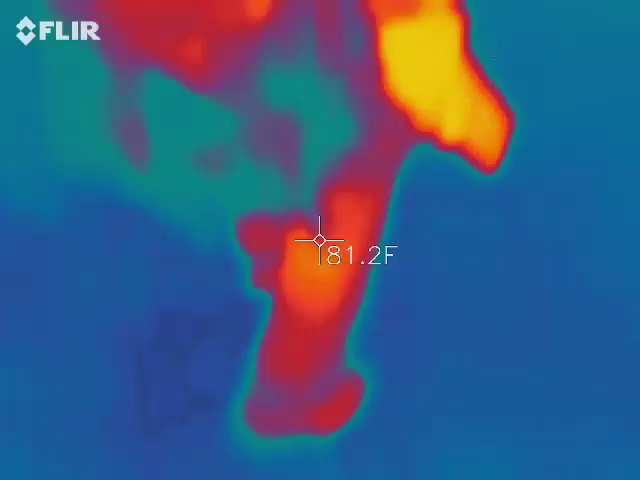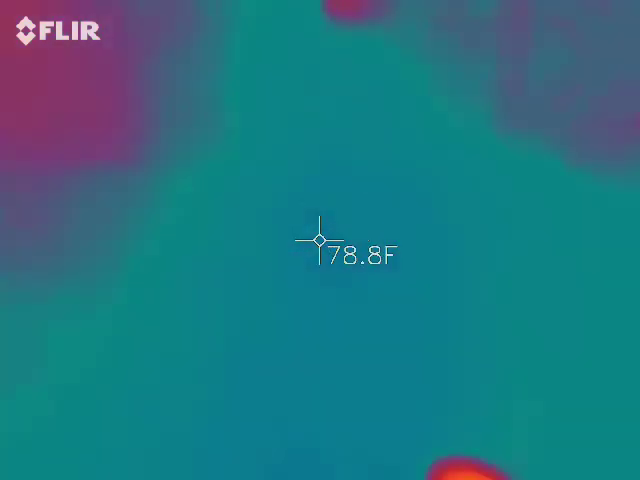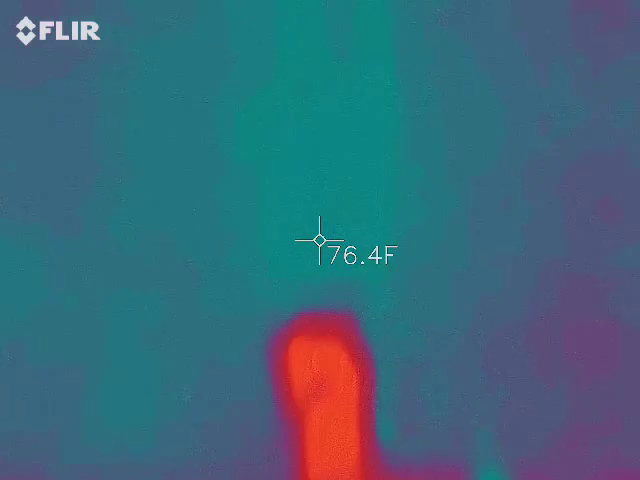You're gonna start to see fingerprints. I'll start pointing out some of the fingerprint swipes. You'll start to notice them. Oh yeah, I can see them. Yep. Right here. Some more here.